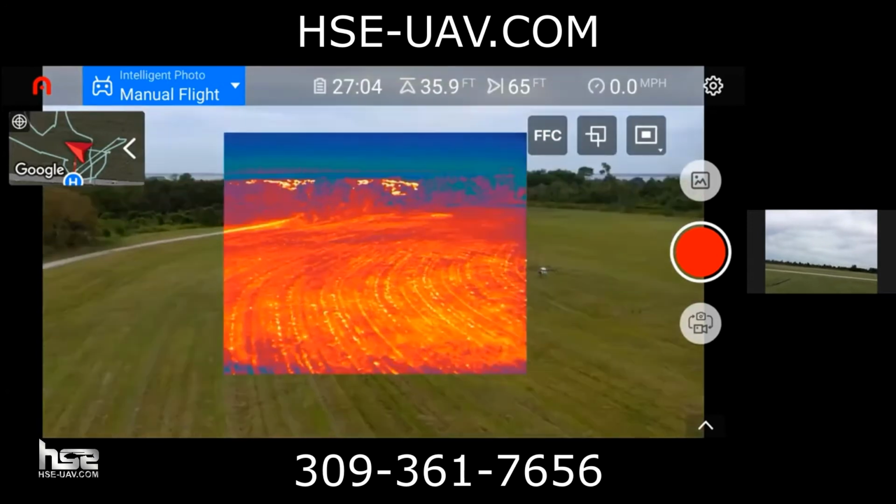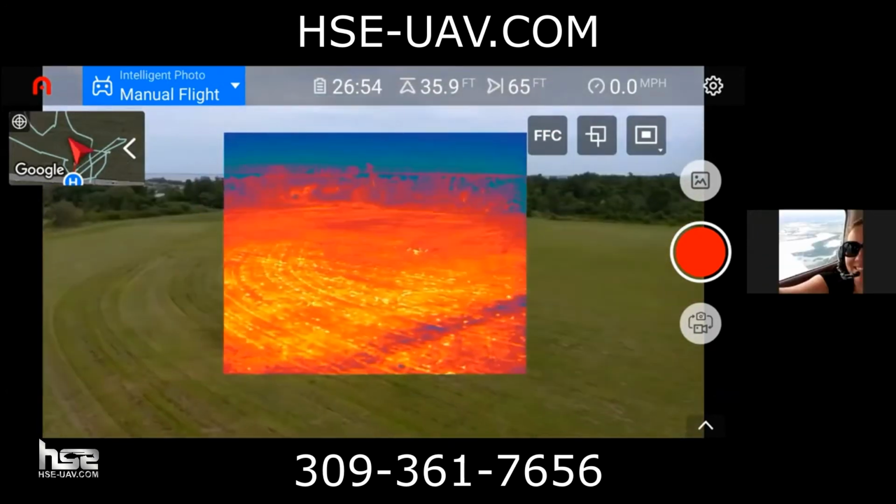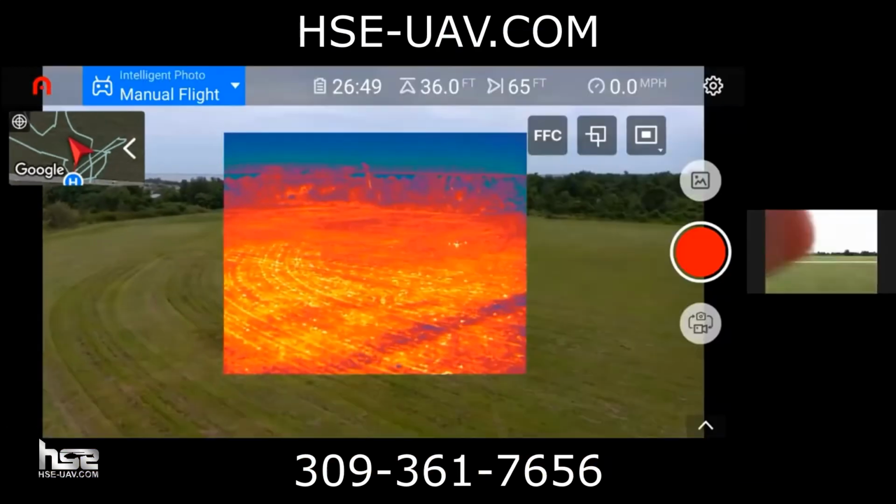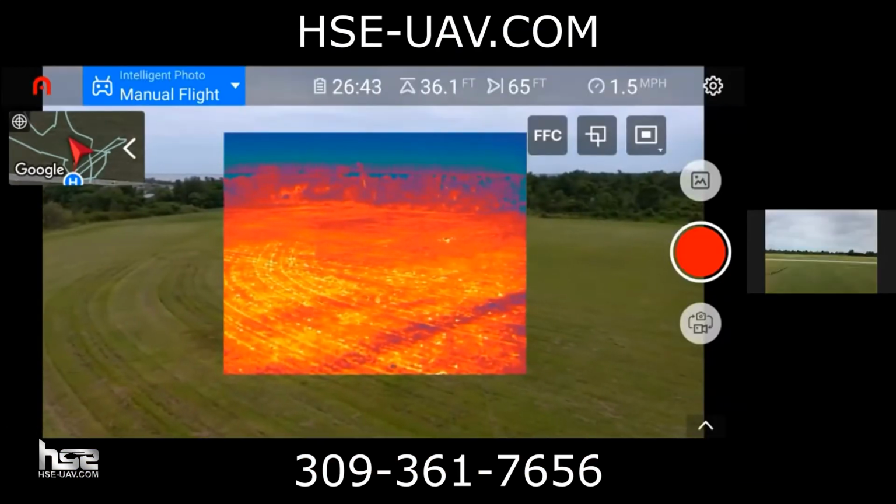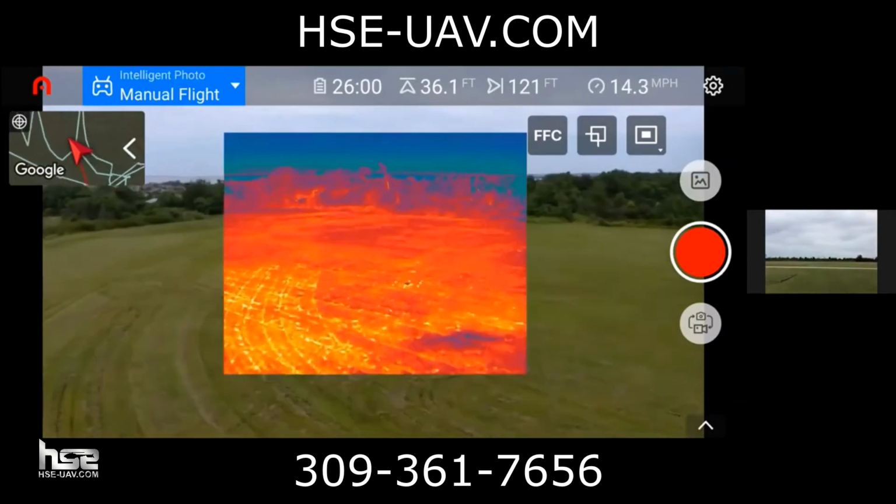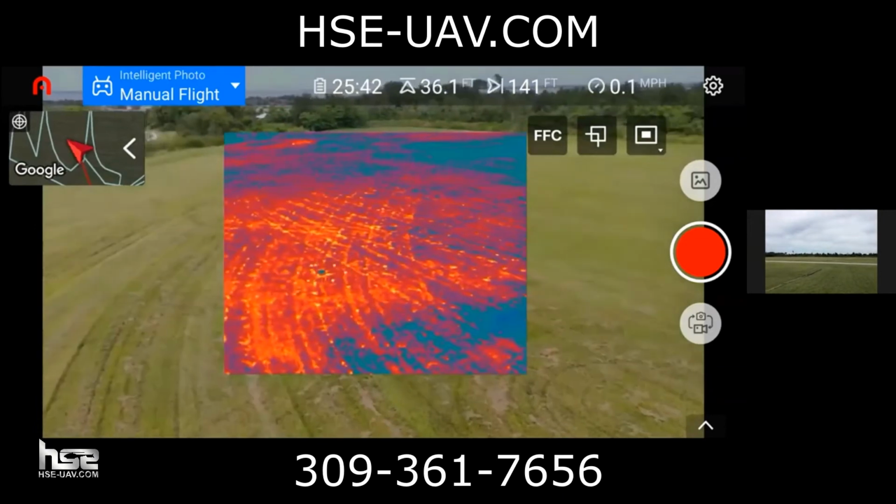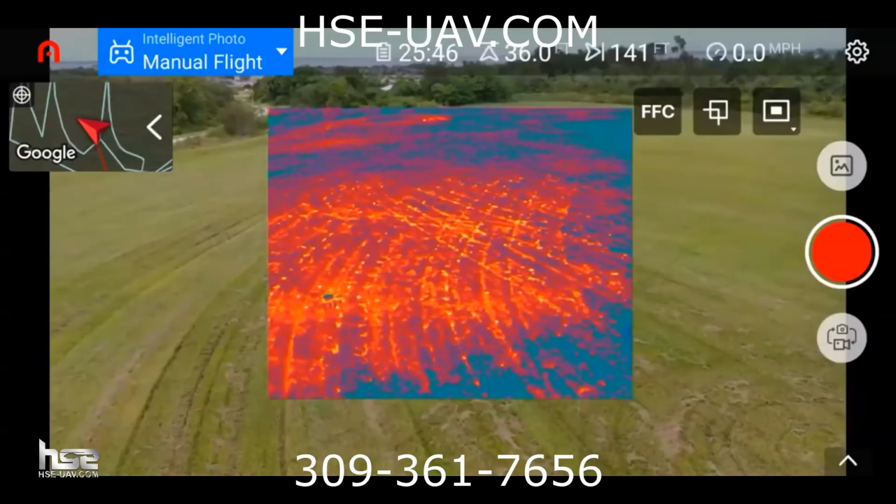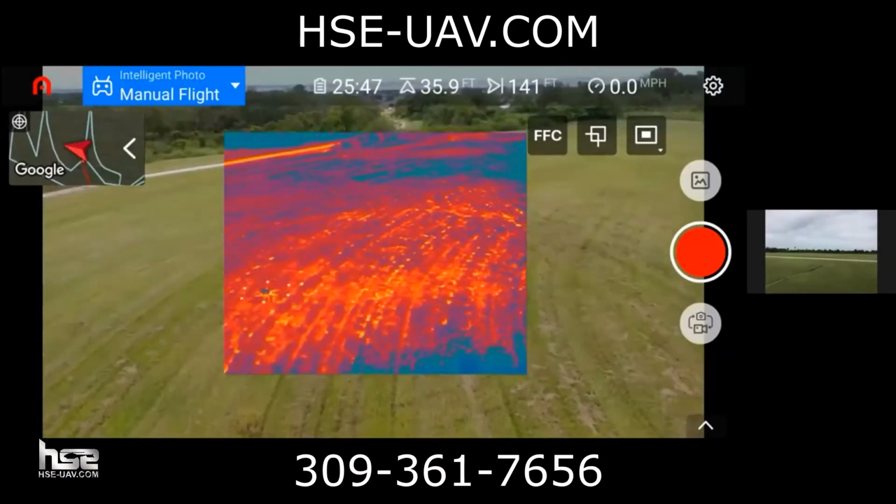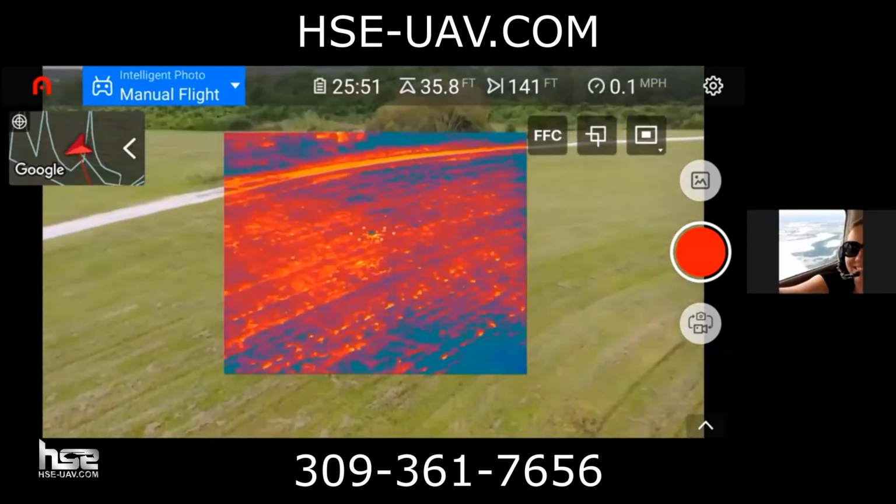So now we can actually see both the 8K camera and the thermal camera. How cool is that? So let's get a little closer. Again, look how well you can see that application on the ground. That looks great.